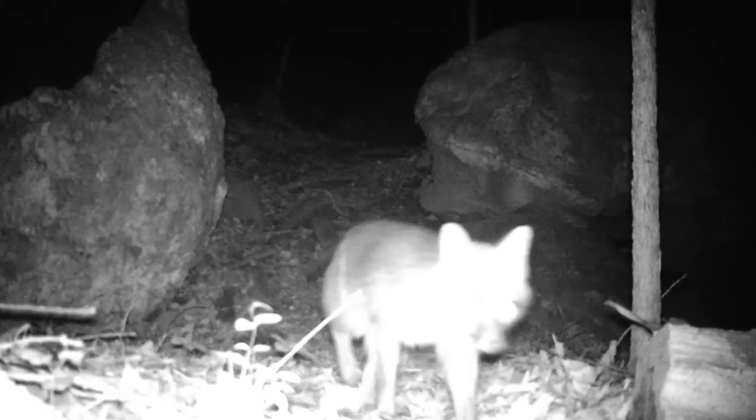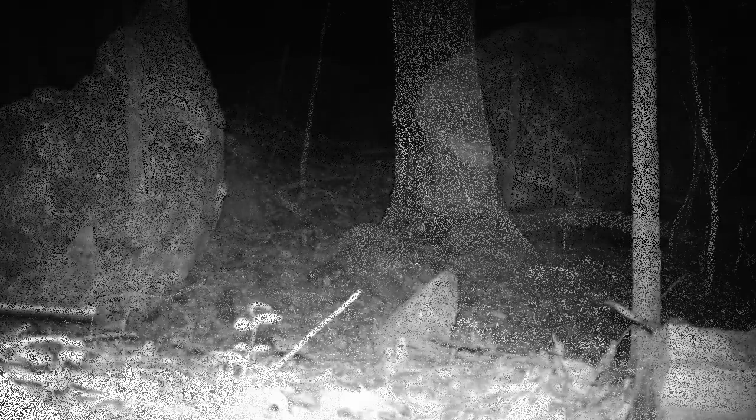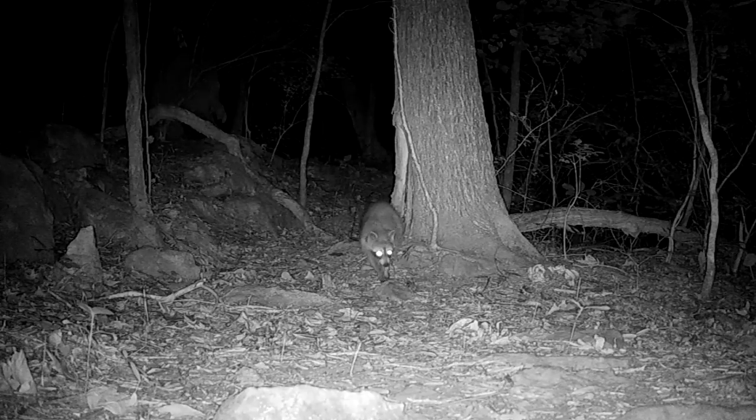And there's little old fox again, on the prowl. Down at the tree, now this looks like smoke here, or Socks, one's got a mouse right there. And the coon checks out where that mouse has been, and he's checking that out.